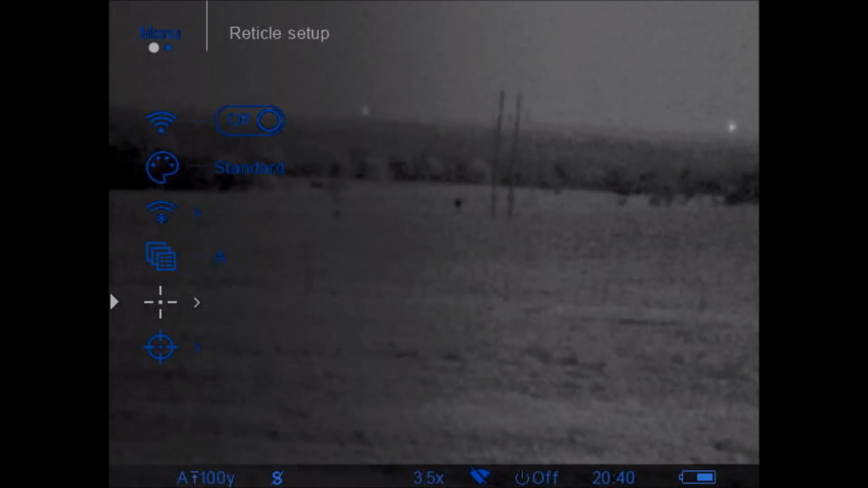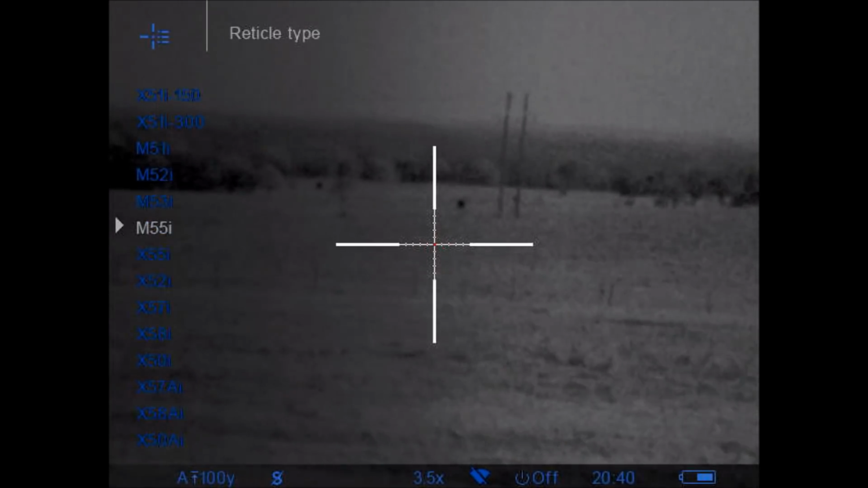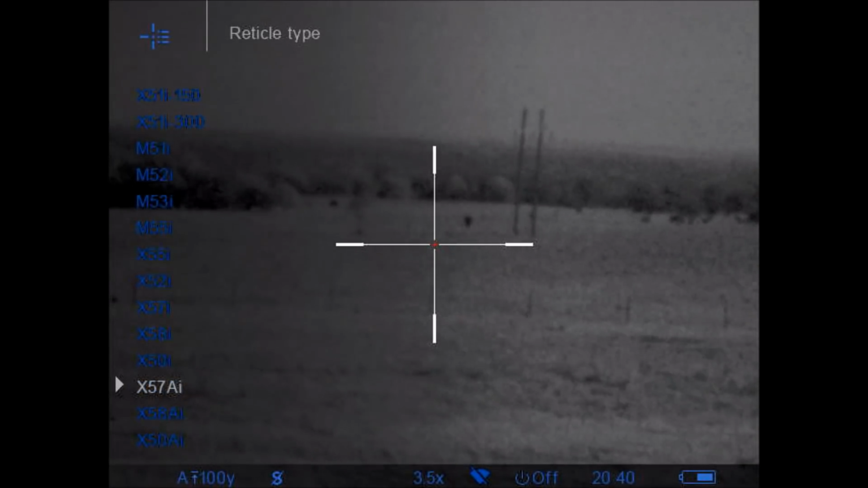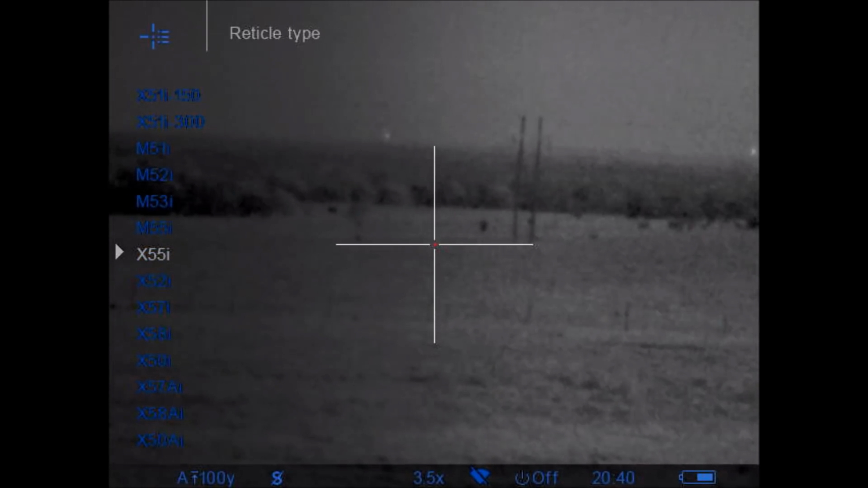I've been asked about the crosshairs. It comes with a variety of crosshairs. All 14 are variations of the crosshair design, and each of the individual designs varies by how big the X is in the center that is a different colored illuminated reticle. In this case I'm using red.